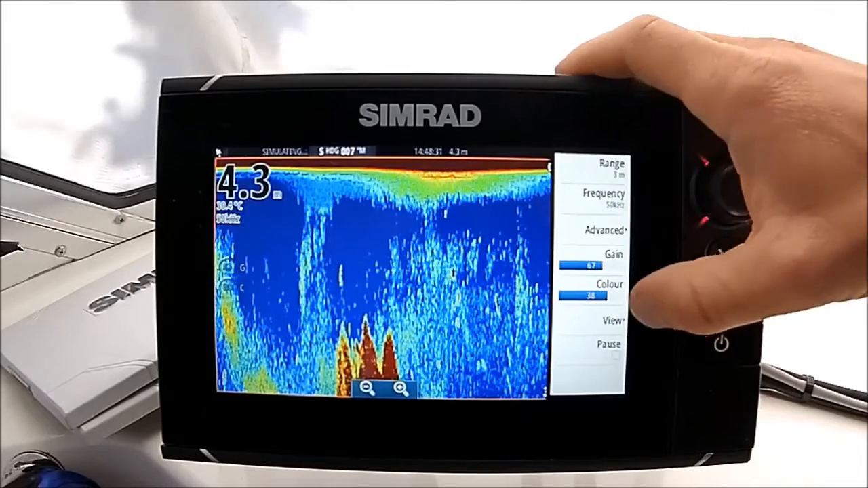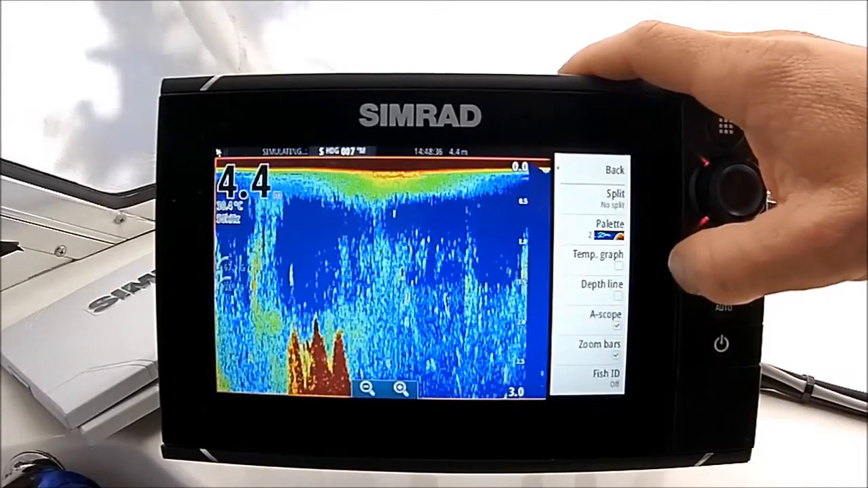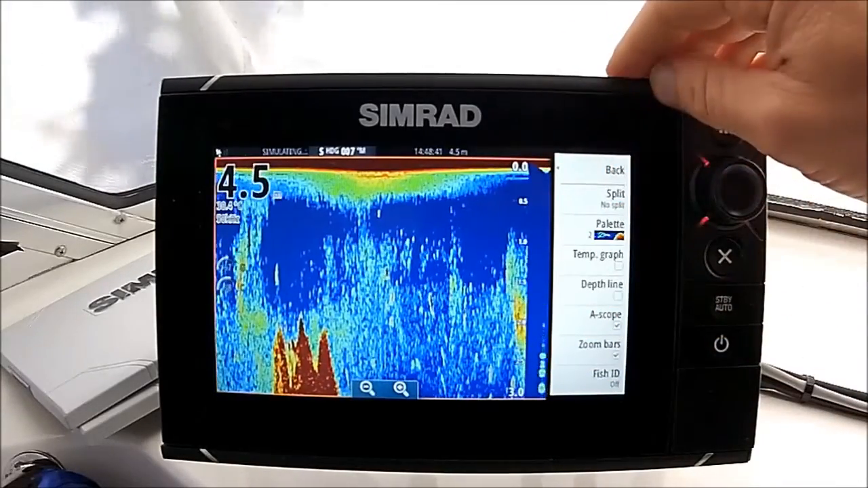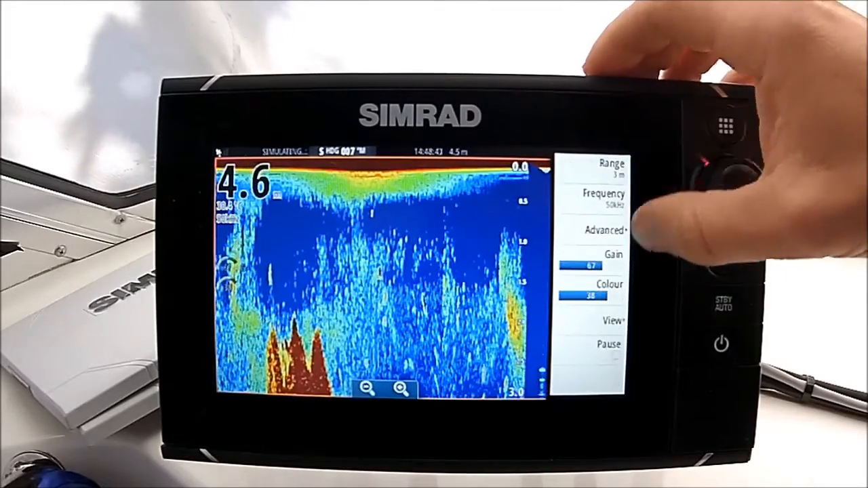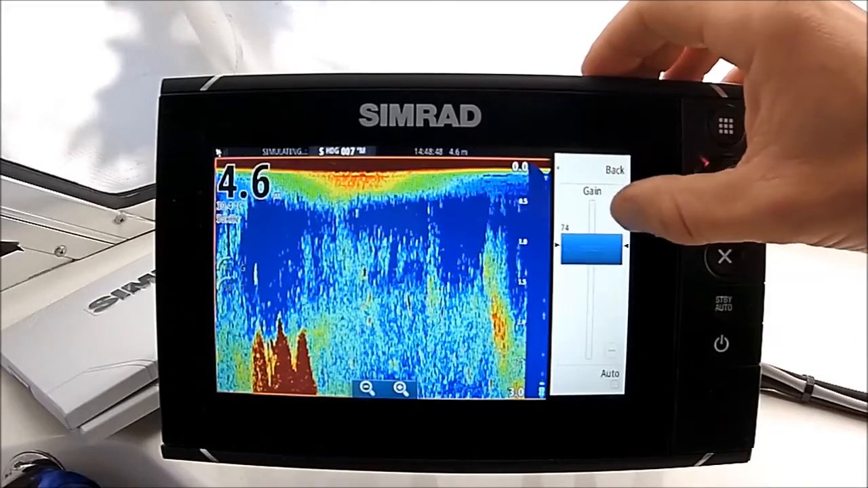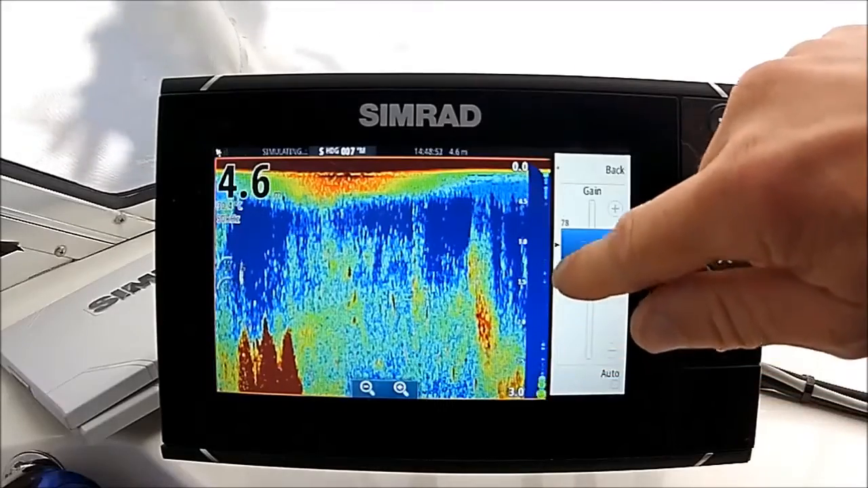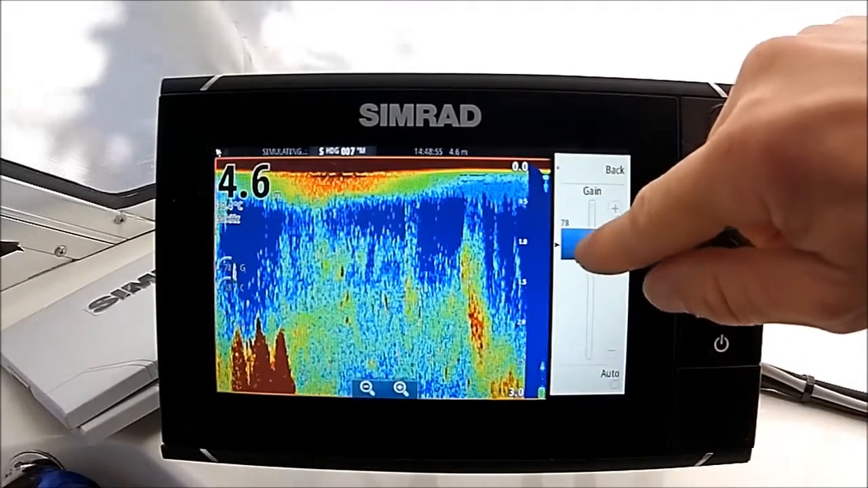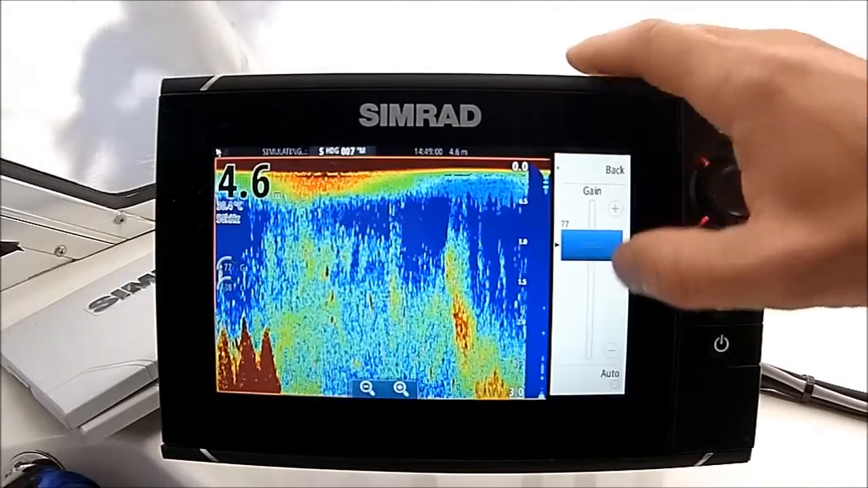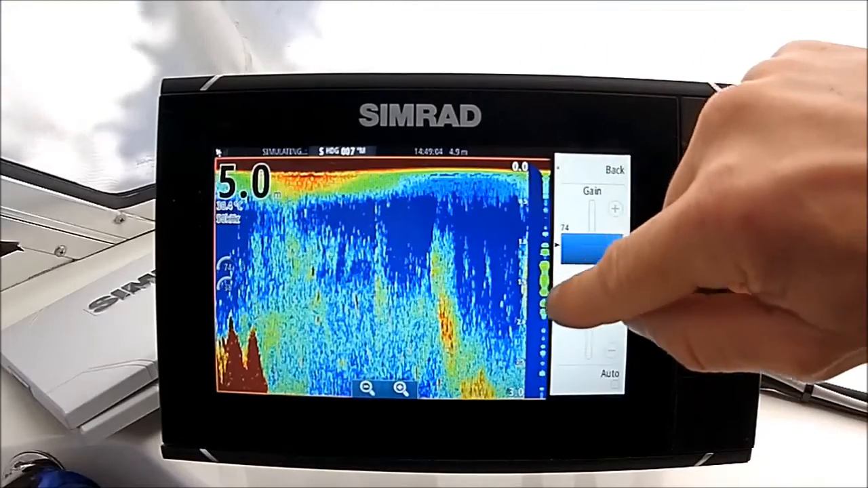So the other part that I like to include is my A-scope. An A-scope, you can see it here on the bottom now, does two things. Shows you how much power you're putting through the transducer. So again, if you go back into the gain setting and you crank that up, you'll see that the A-scope will start to get a lot darker through here. What the A-scope does in essence is it shows you what's directly under the boat. So the minute the transducer marks something directly underneath your boat, it's going to read up on here.